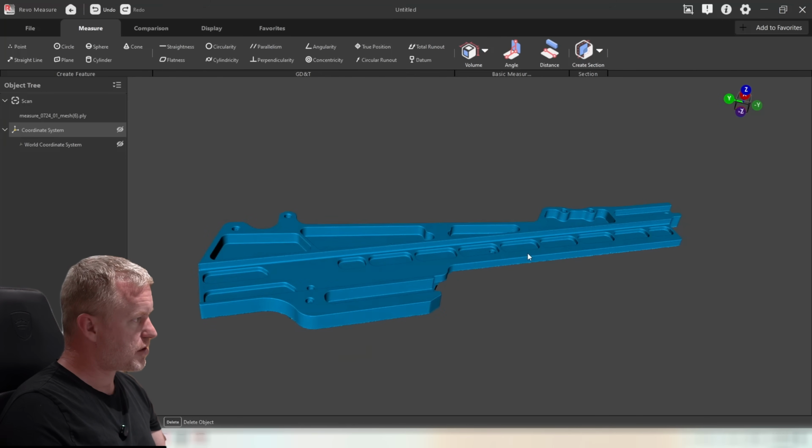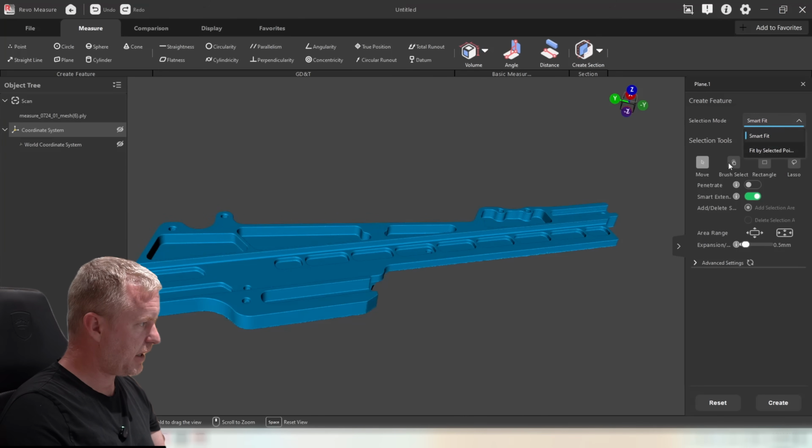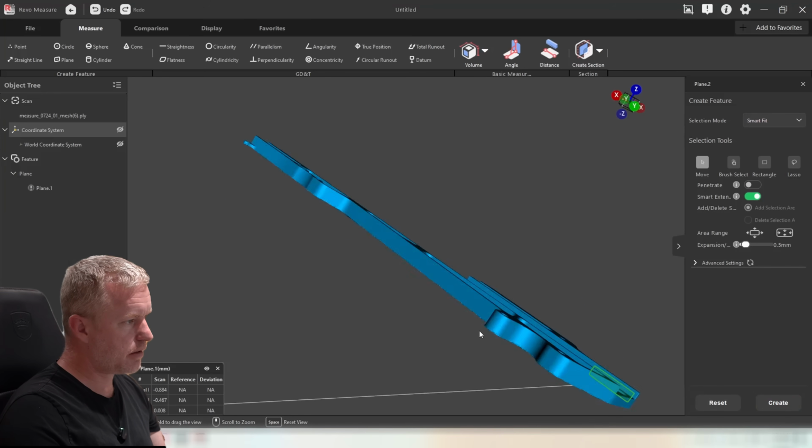For now, just let's do some basic measurements. Let me create like a plane on this side. Let me make a plane on this side.